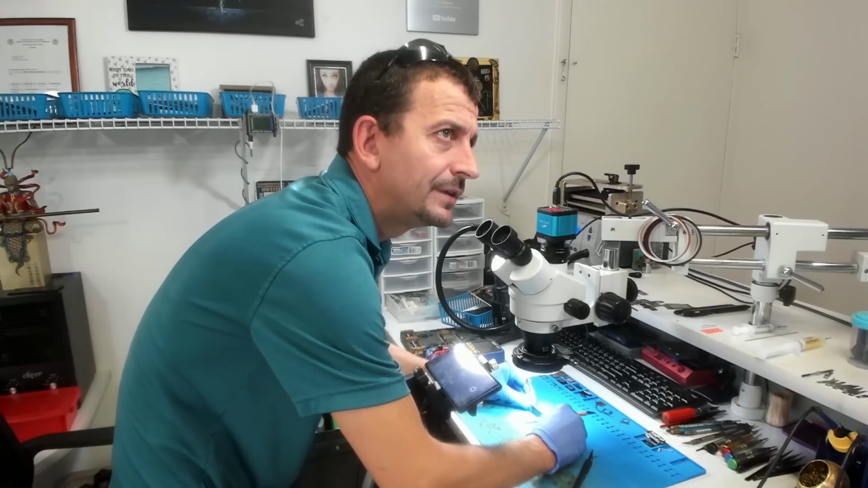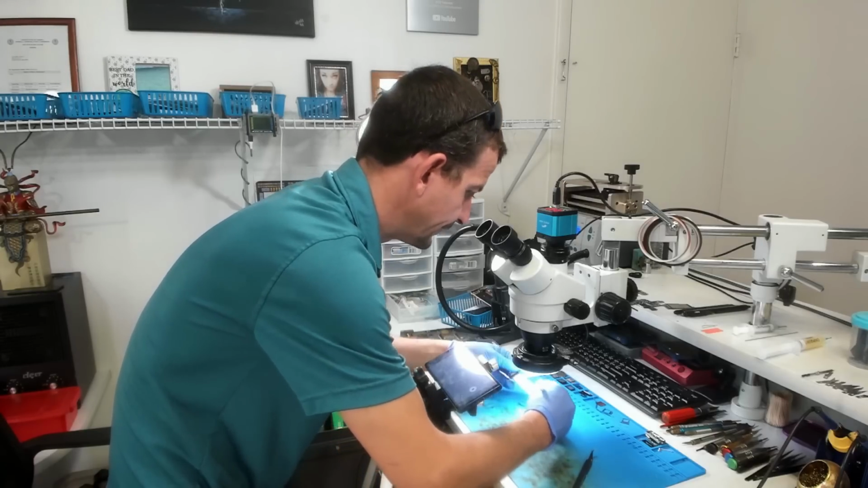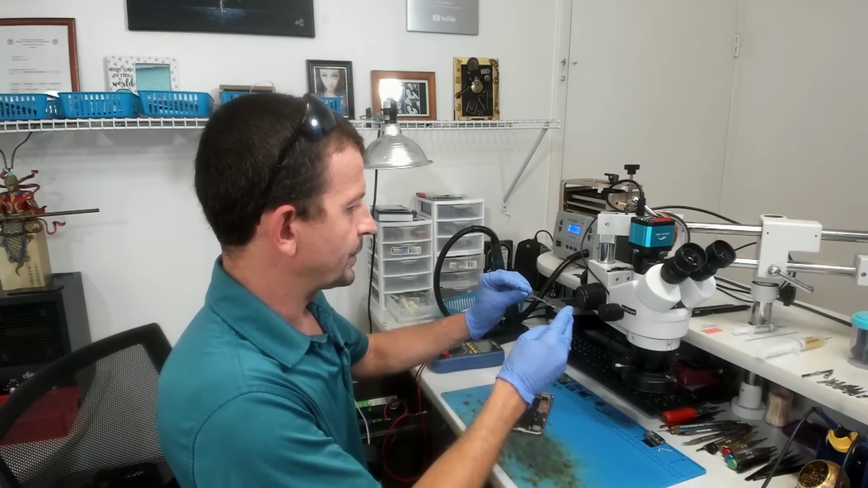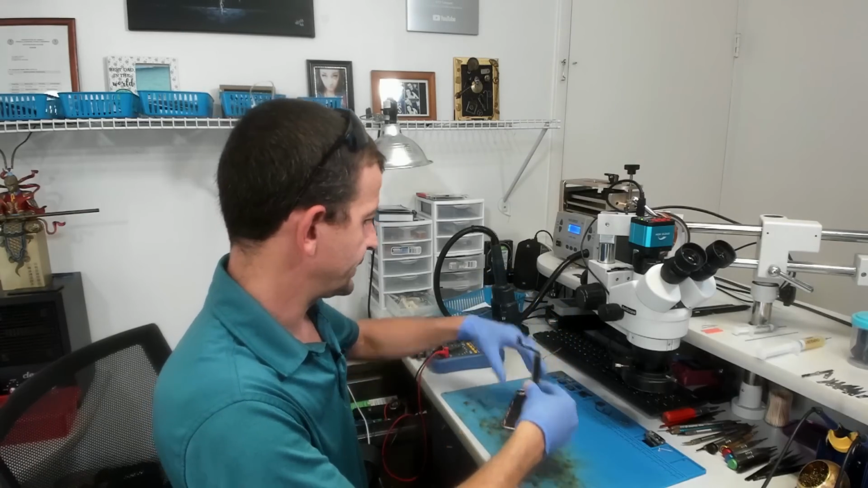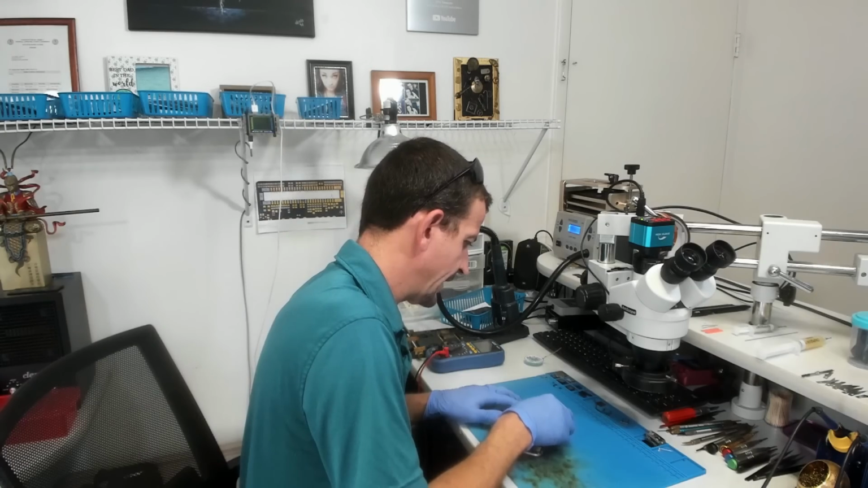So there you have it. We have the shield soldered back on, and it is slid back a little farther than it was before, but you know, that's going to be perfectly fine. I actually got down in here and I bent this little tab just a little bit so that it would still go down inside of its guide hole, and this side was really close, but I think it's in there anyways. All right, so this board is reassembled and ready to slap back in the housing, and I'm going to reassemble this and be right back in a minute.